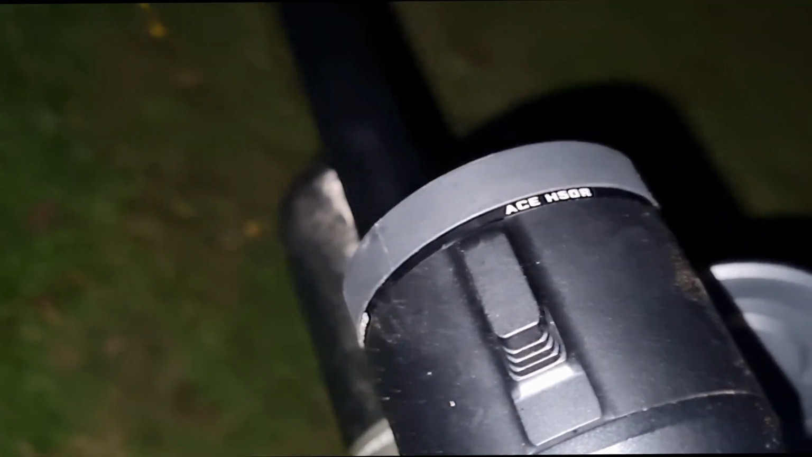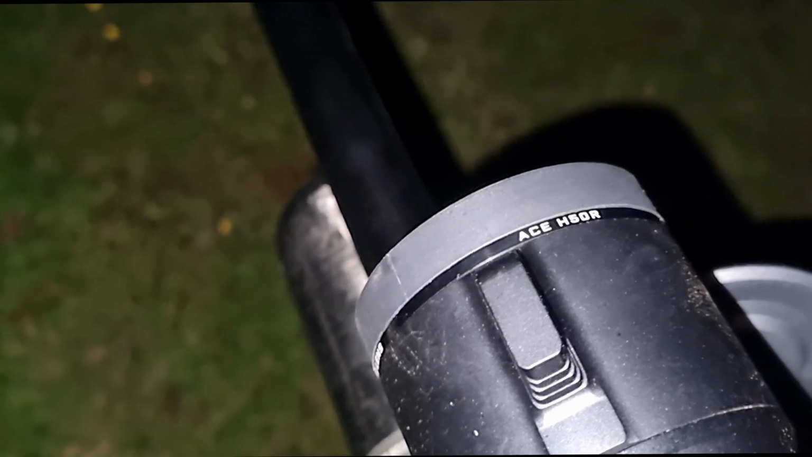By using these two, it just makes your life a lot easier when out hunting, and you don't have to put a torch on, unless like me you're out recording and you have to pick them up. But yeah, let's just pick this one up now and move on to the next.